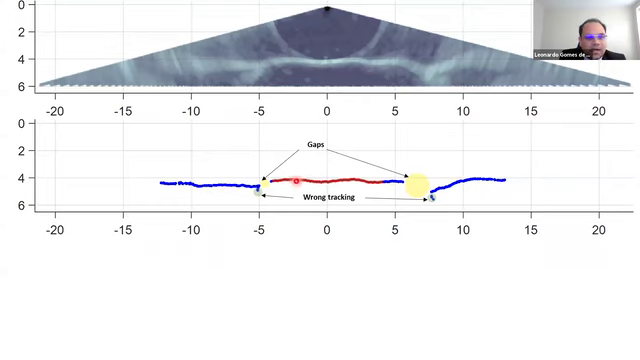Detection solutions and amplitude detection solutions. Note that we have a discontinuity here, and it's followed by wrong tracking of the seabed. The seabed should be around here, but we are tracking the wrong place.